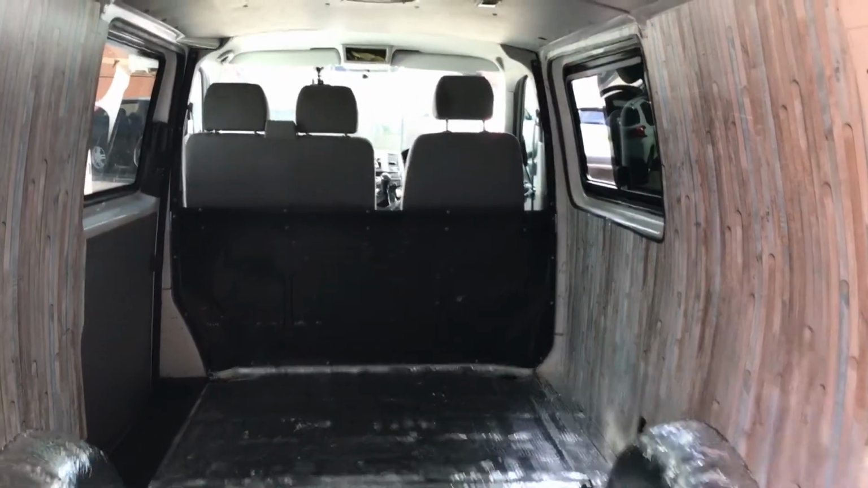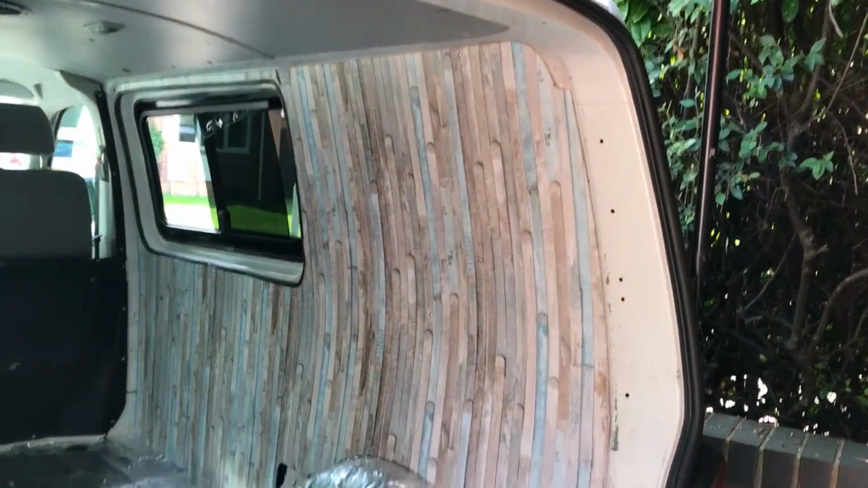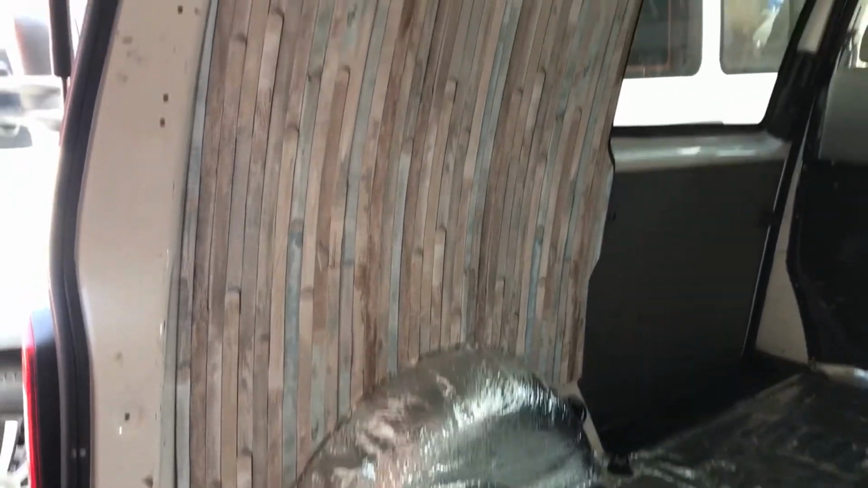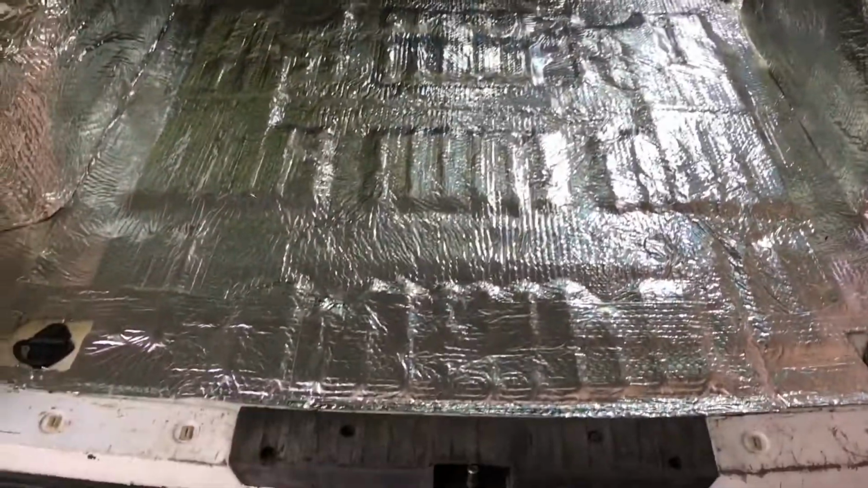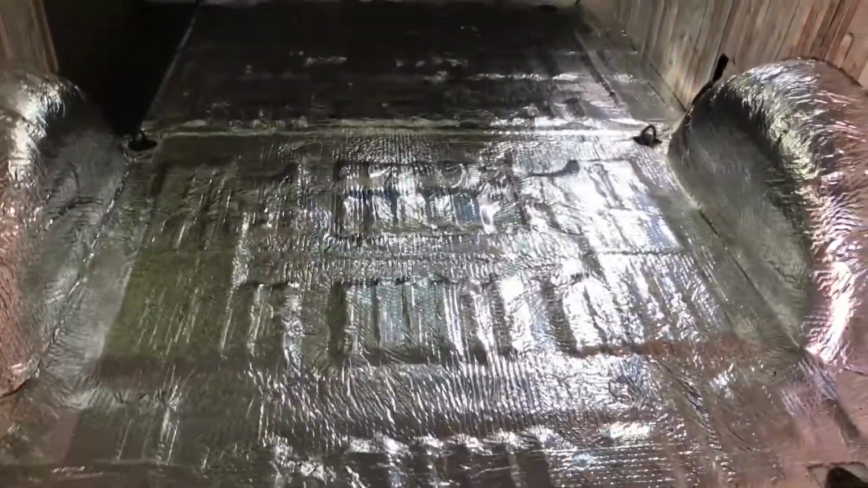Right, there we go then. That's the first ply line inside, and the second ply line inside. And the next thing will be the floor. Not today though, because I've got to be somewhere in half an hour.